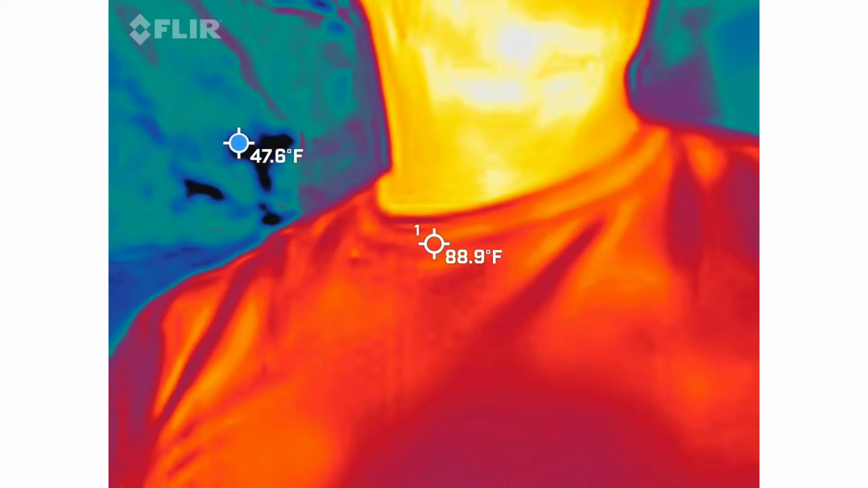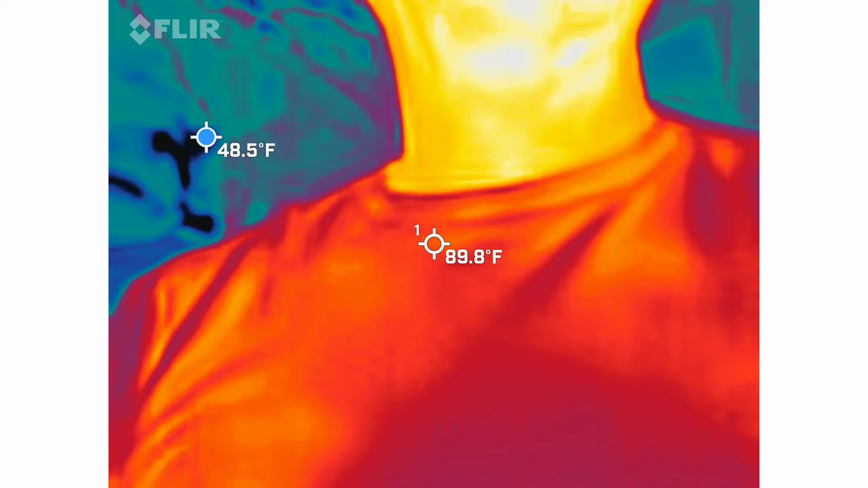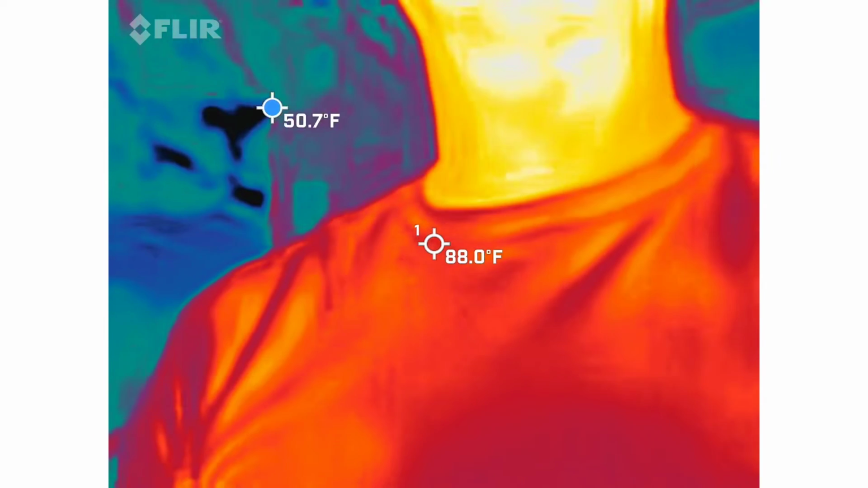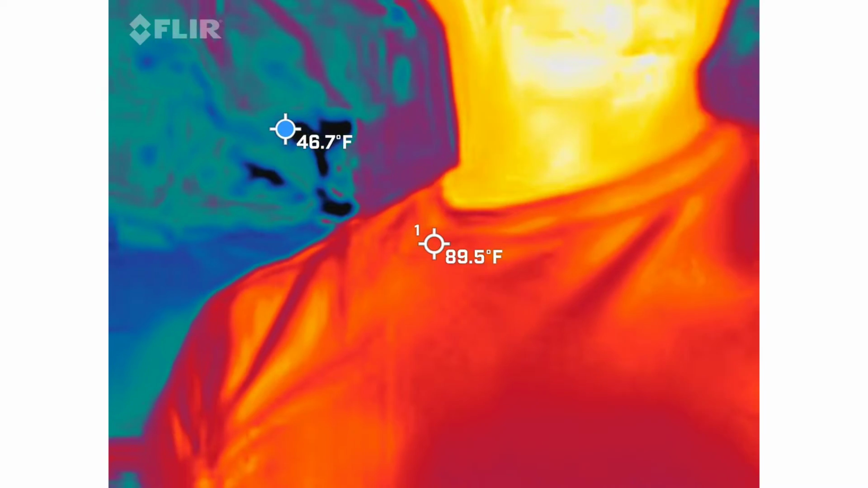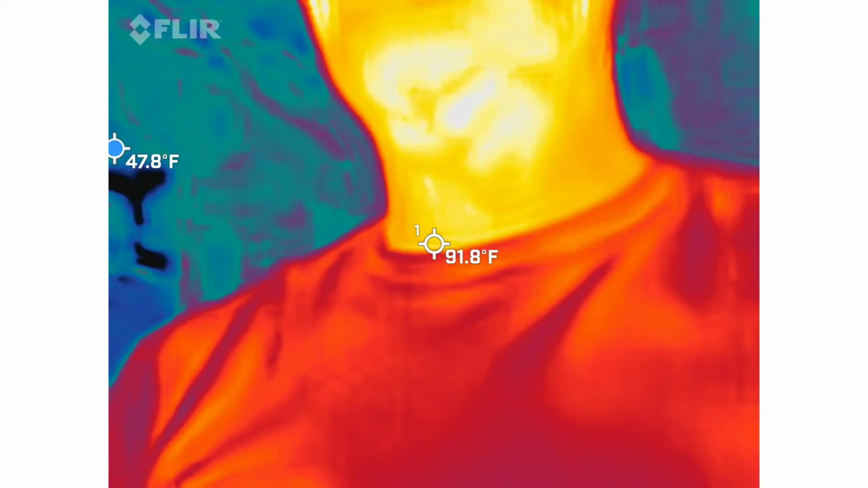Do you see what I'm talking about now? Yes. So now with that blue dot, it's right over there, over your shoulder. It's probably going to be on a window. Yeah, window. It doesn't see through glass. It only looks at surface temperatures. So just kind of keep that in mind as well. So if you're trying to be a peeping Tom, you can't. Not with this camera.